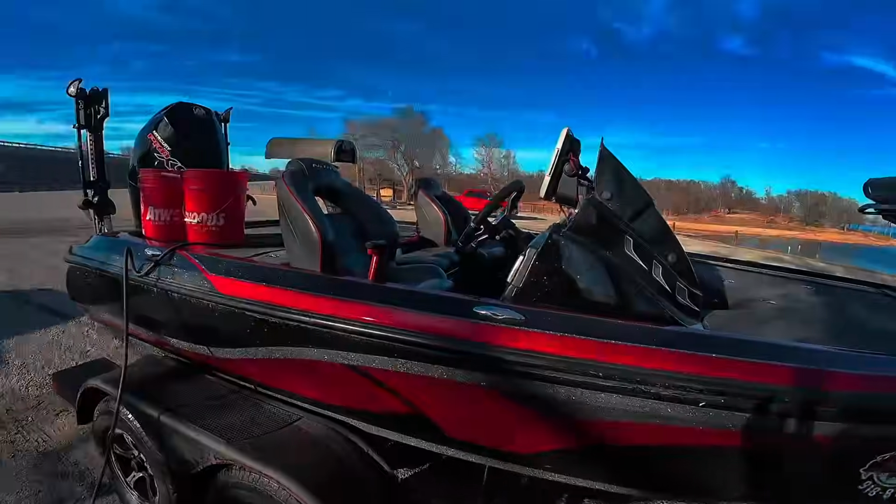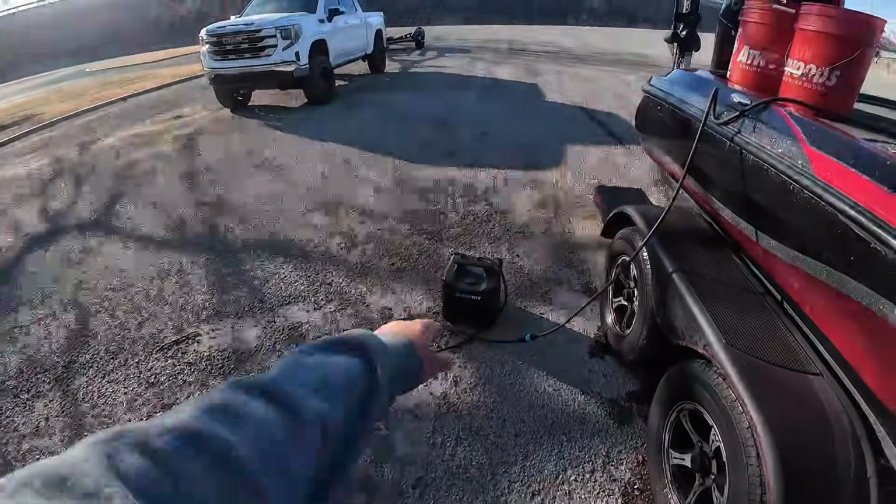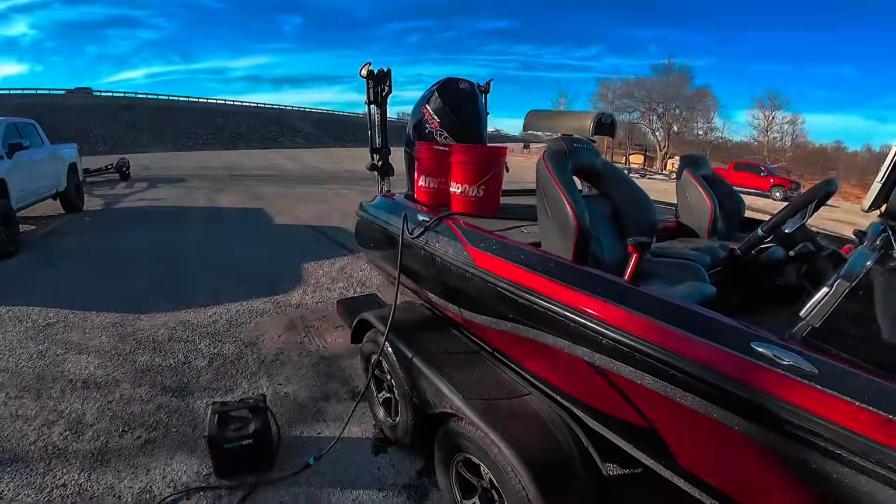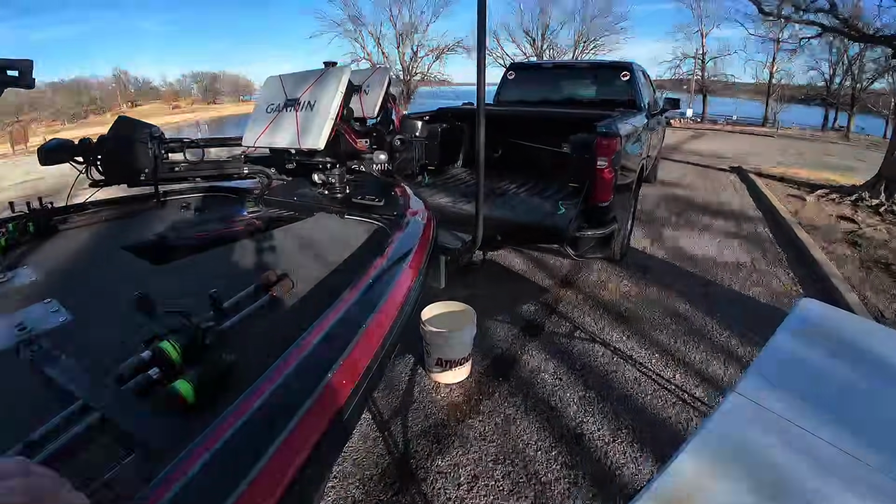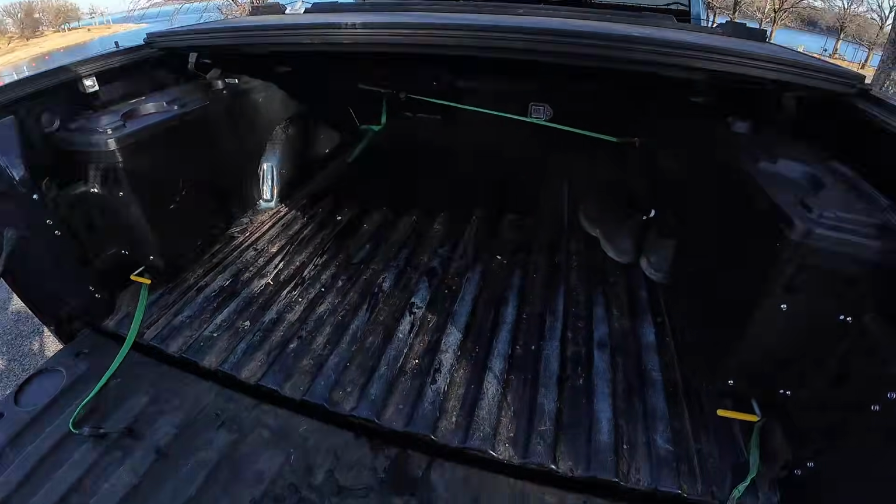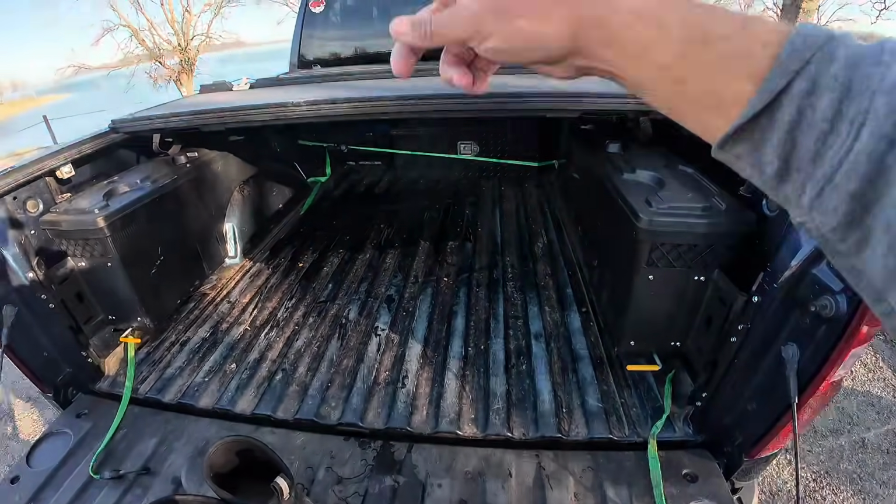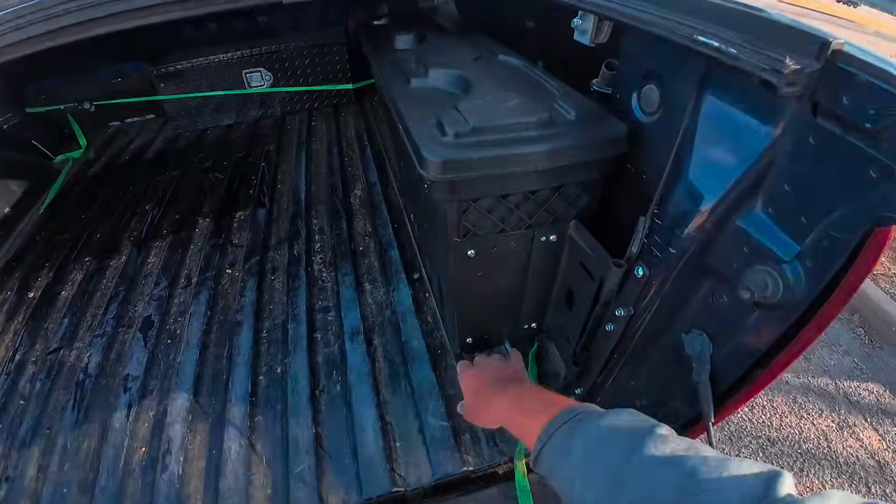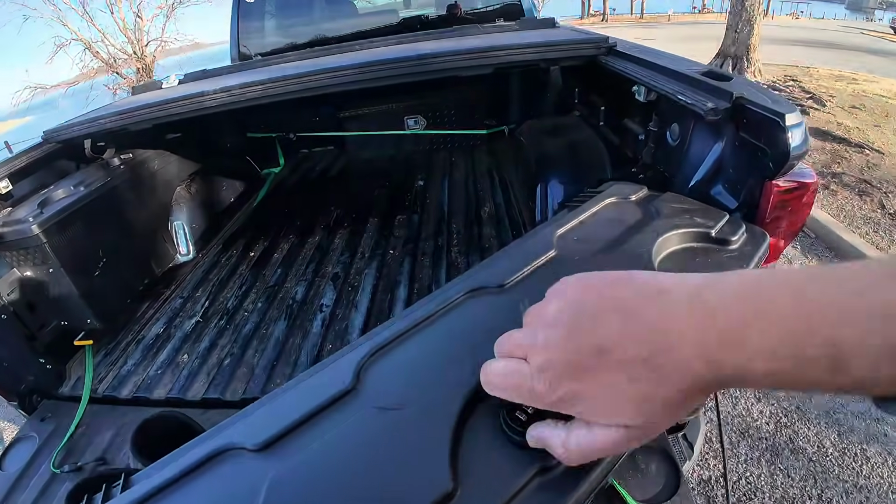All right, I got everything all strapped down, got my table out, got my rinse kit, water system to wash down my live wells after I put the fish in the red buckets there. So I'm going to go up here, check out these neat toolboxes I put in the bed of my truck, because for so long I'd put stuff in that one up there and I have to unfold this cover to get to them, but I got these deals and keep things that I use on a daily basis handy.